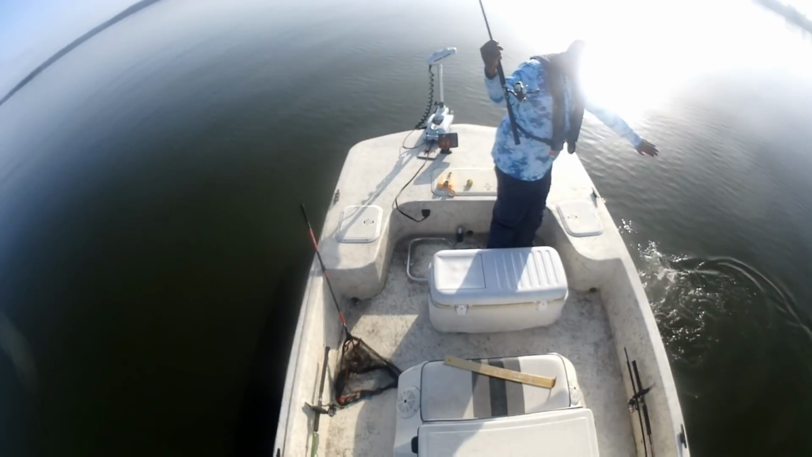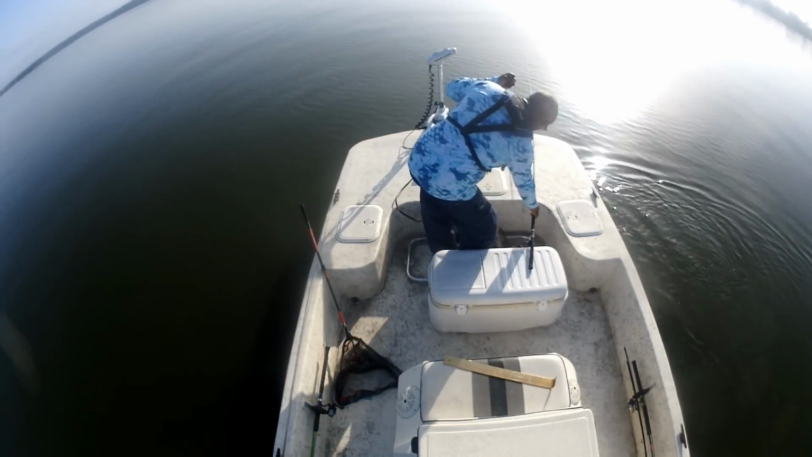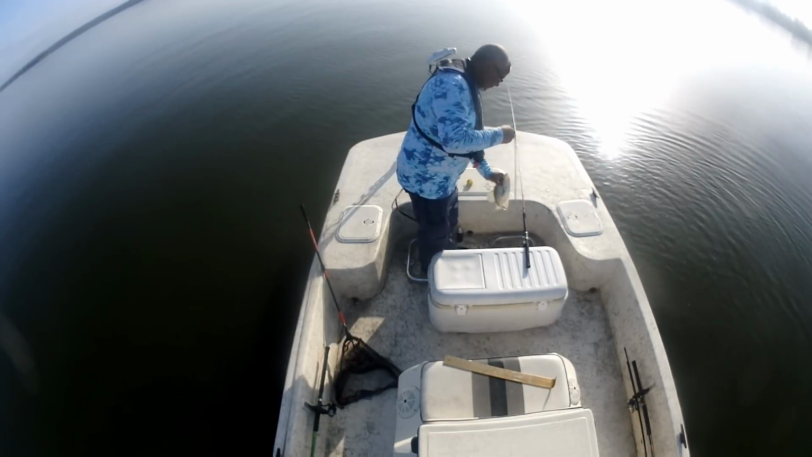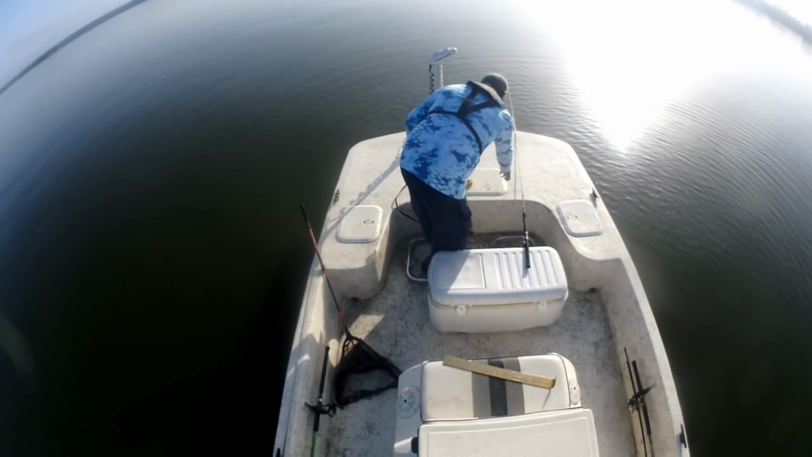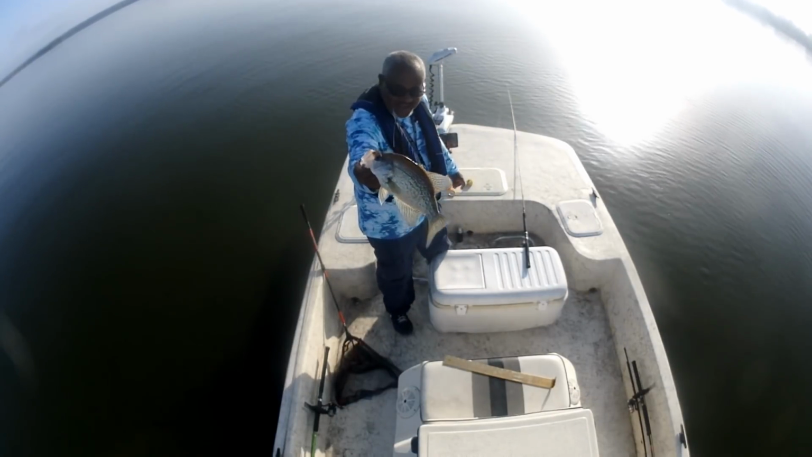Man, what a slab! What a slab! Thick. I'm talking about these fish are so thick. Yes, sir.